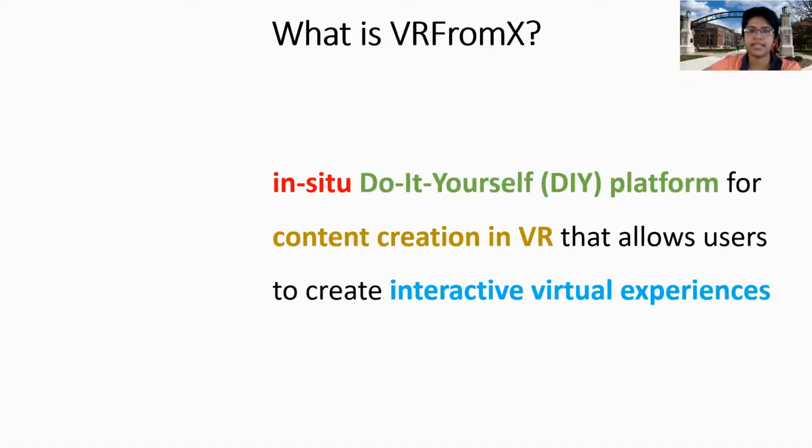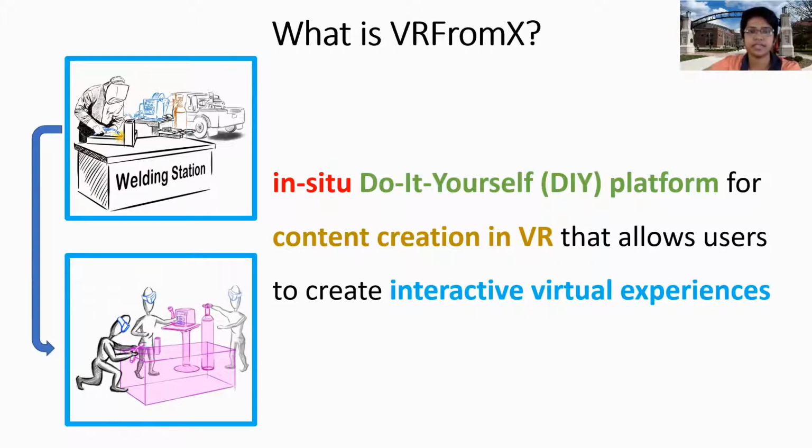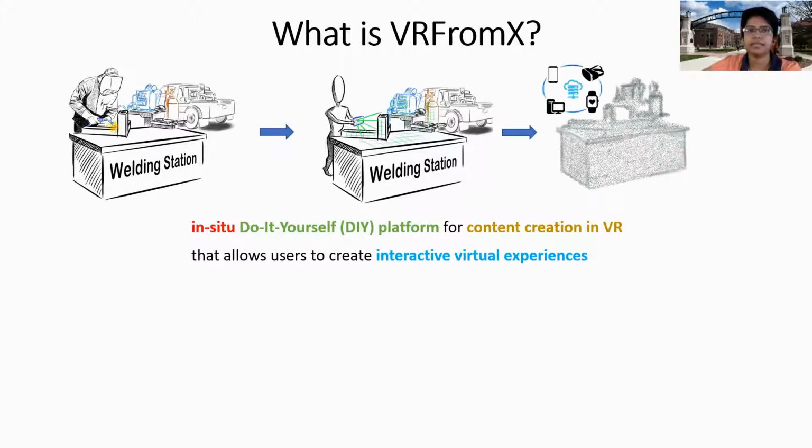VR from X is an in-situ DIY platform for content creation in VR that supports the authoring of interactive virtual scenes from real-world scans. Let's invite John, who is a welding expert and decides to transform his welding station into a virtual welding workshop. He scans his welding station using a 3D scanner. This scan can be stored as point cloud data and accessed across multiple platforms.